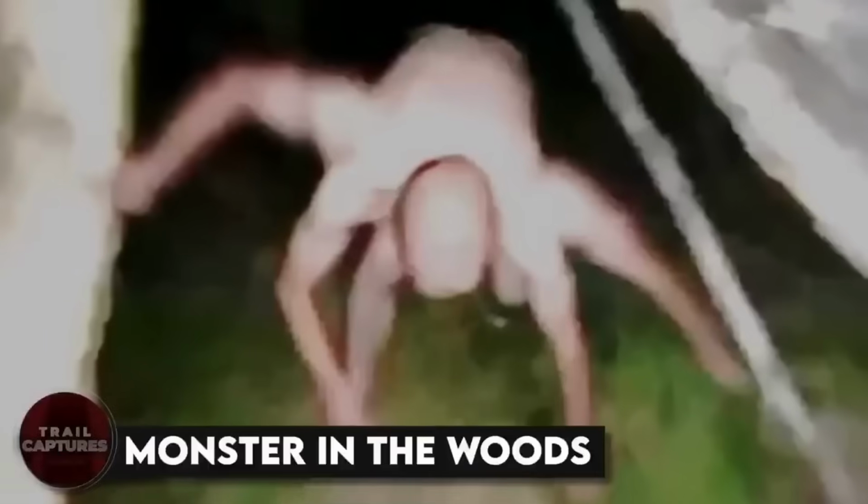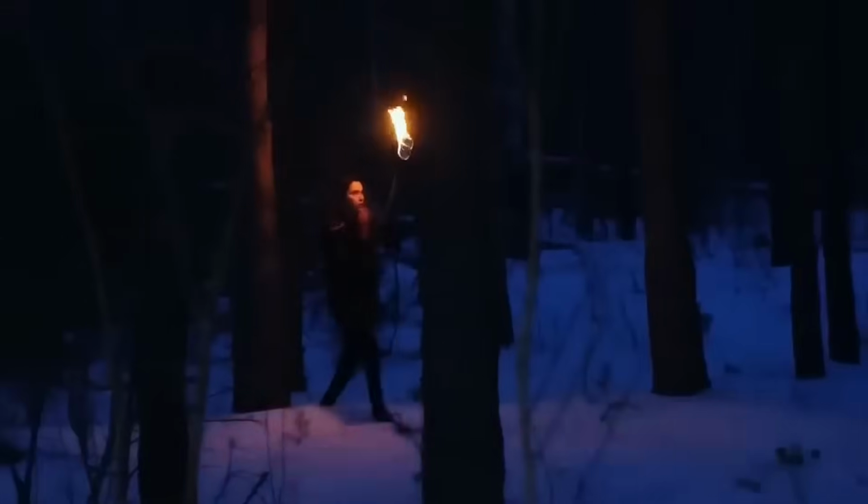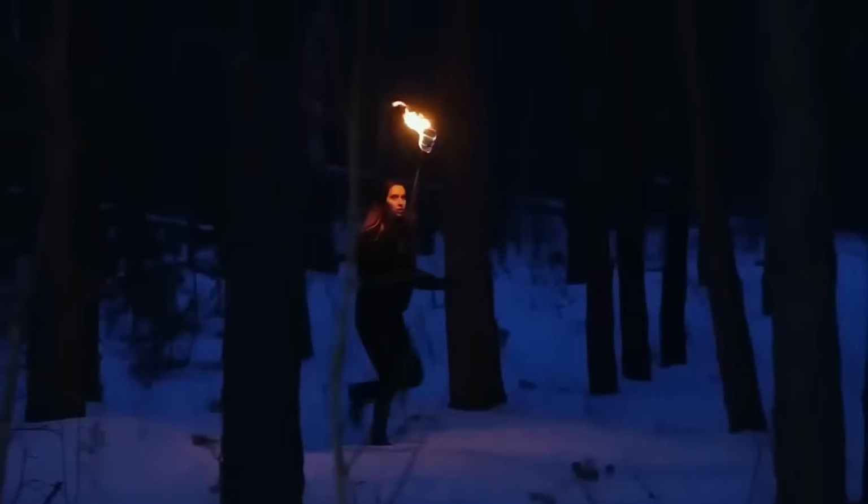Monster in the woods. Some friends were having the time of their lives camping in the woods, having snacks and bonfire and movie night. But then one of the friends went somewhere and minutes passed, but she did not come back. While they were all worried, they had to go check on her. As they ventured deep into the woods searching for the friend, at first they hear her scream. And then a strange creature comes into view. A spider-like being crawling terrifyingly towards them. What was that? Oh, nobody knows.